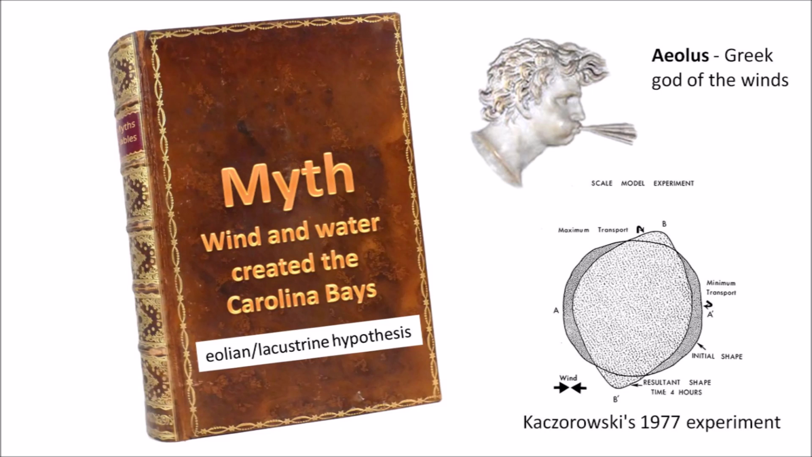In 1942, Professor Douglas Johnson wrote a book proposing that the Carolina Bays were formed by wind and water, but the most referenced Aeolian lacustrian hypothesis today originated from a 1977 report by Raymond Kaczorowski in which he compared the Carolina Bays to oriented lakes such as those in Alaska.